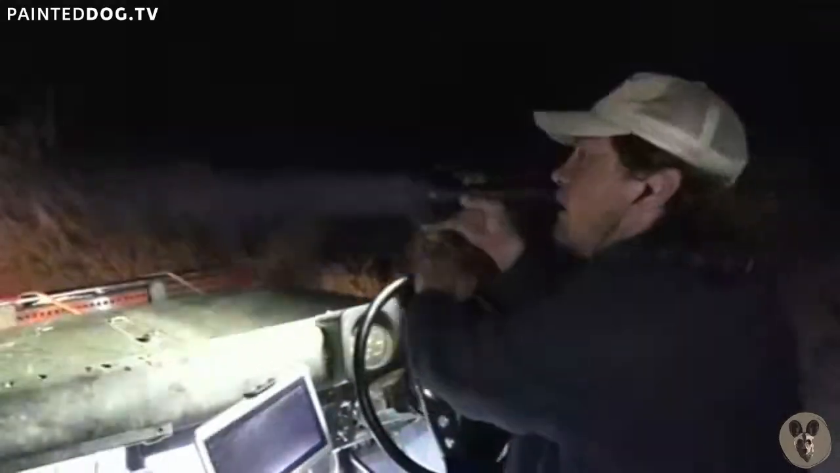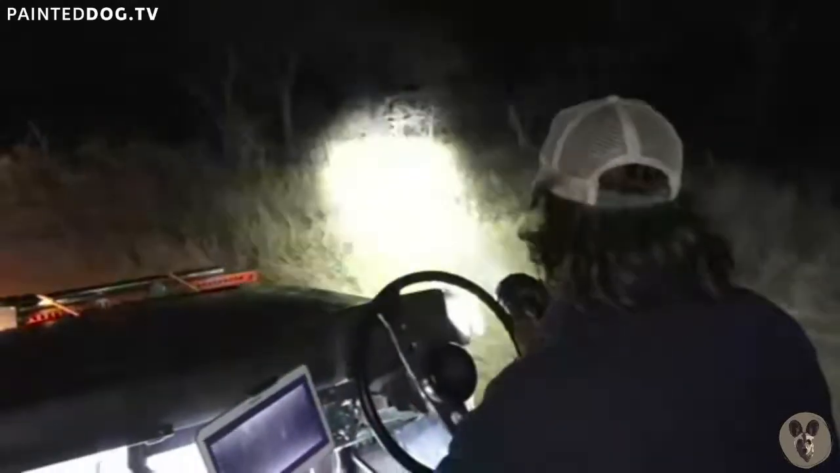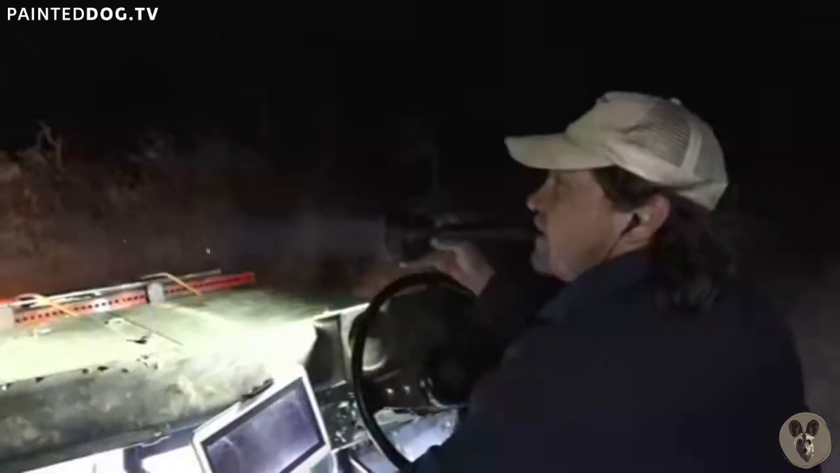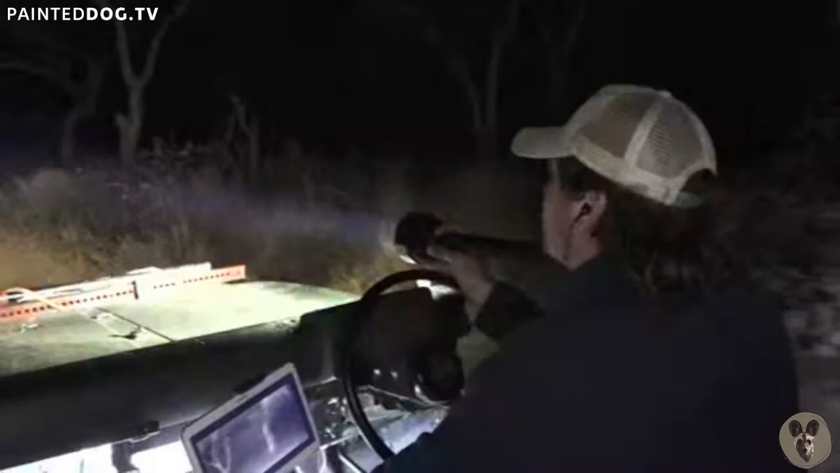Impala. Okay, no, we're not going to harass poor Impala. We want to harass porcupines and honey badgers and leopards and things. Well, obviously not harass them, just film them in the thermal.